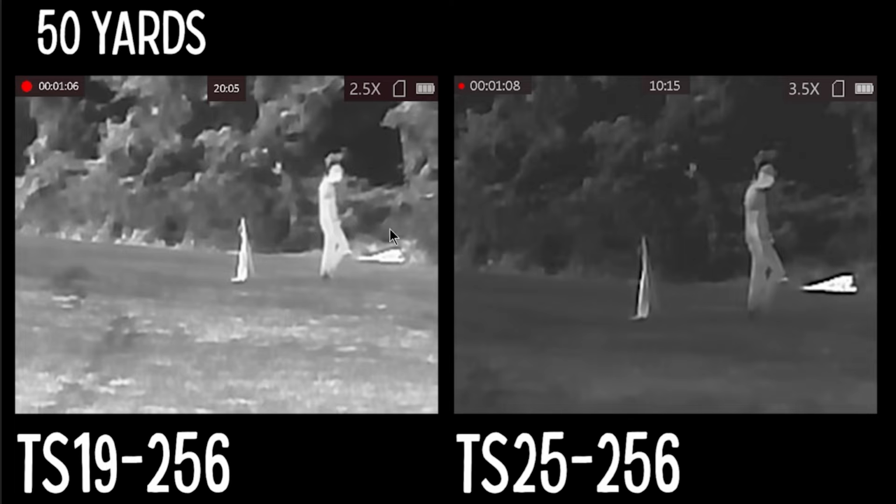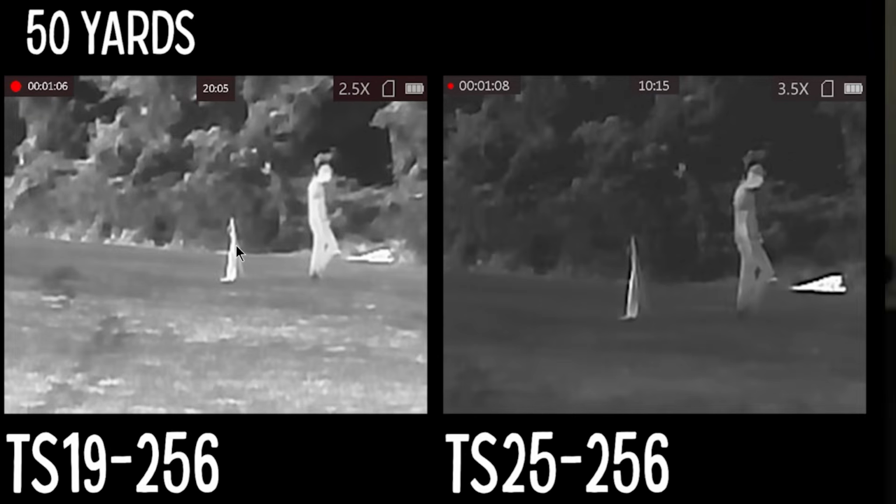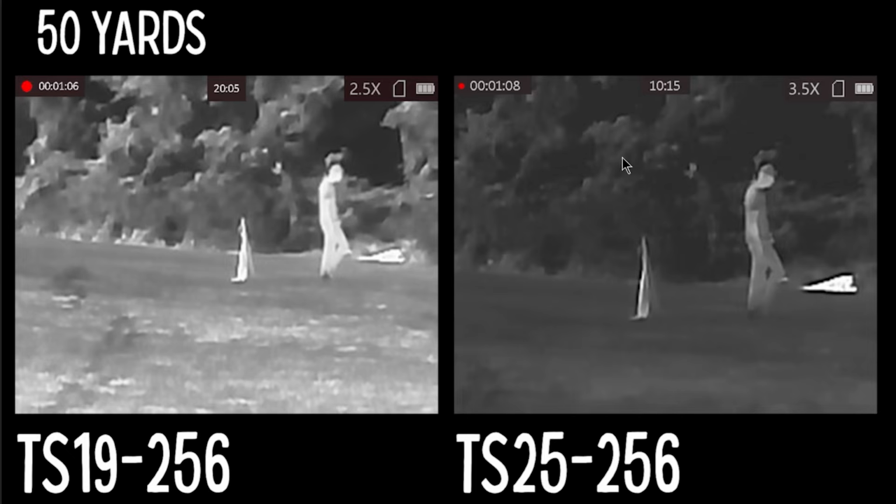Now, one thing you'll notice as well is the TS19 tended to be a little bit brighter of an image overall. And I have a feeling the reason for that was because the thermal scope is always recalibrating the sensor in order to find that range of heat that is in the entire image. And I think just because it was a wider field of view, it's catching a little bit more of the grass right here.